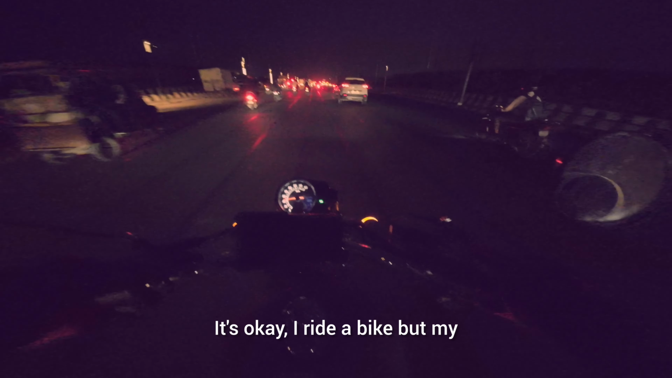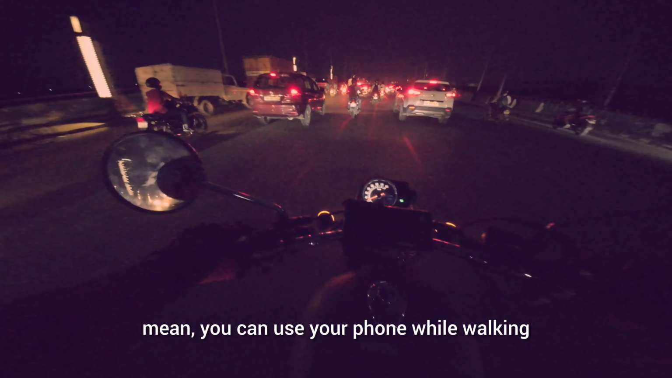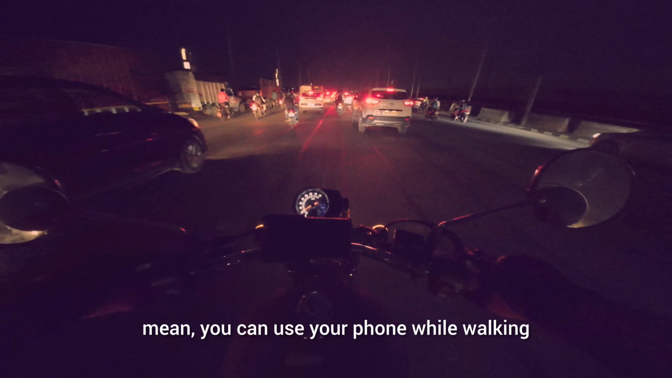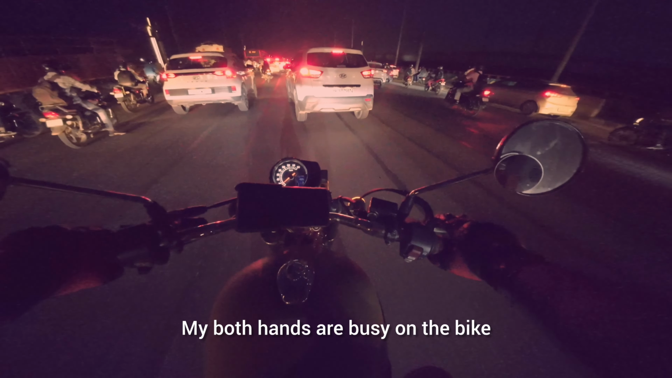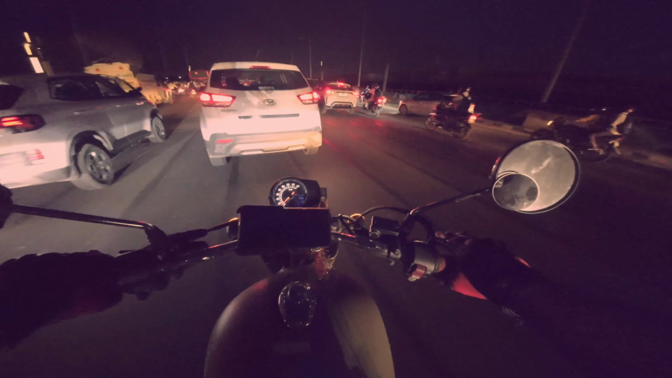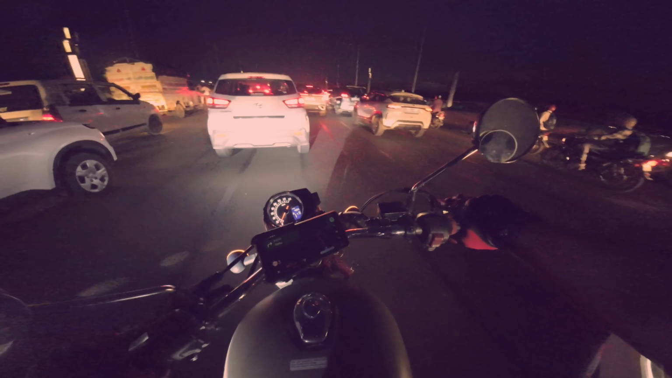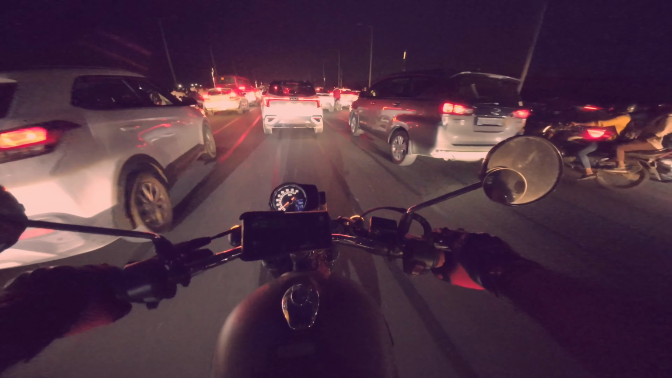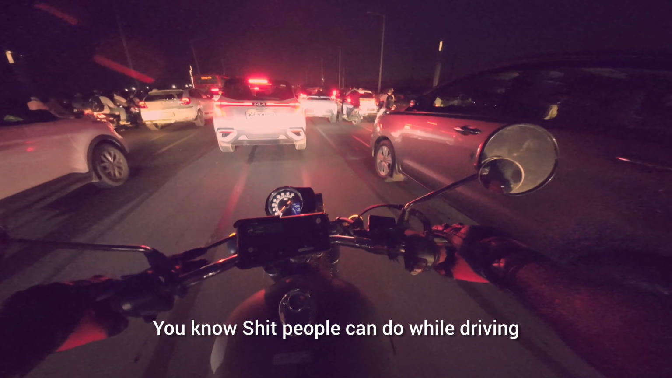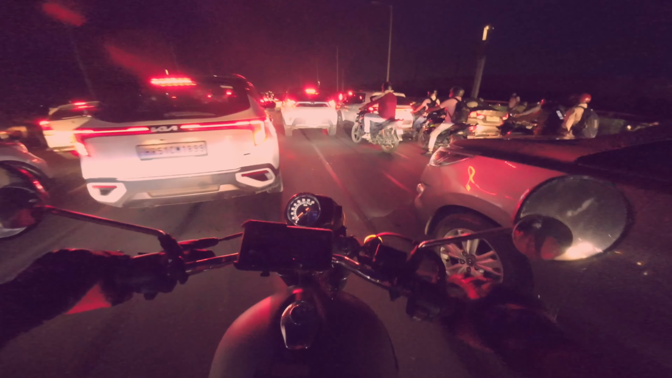ओके I ride a bike, बट अपने गाड़ी के अपने अलग यूजेस हैं। मतलब तुम चलते चलते मस्त फ़ोन यूज़ कर सकते हो ना, where else will you get that kind of freedom? बाइक पे देखो मेरे दोनों हाथ बिजी हैं। I can't do shit people can do while driving.